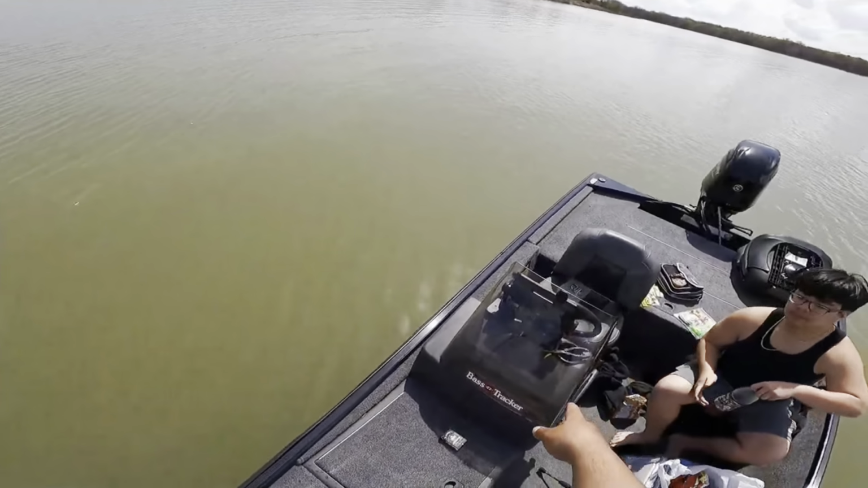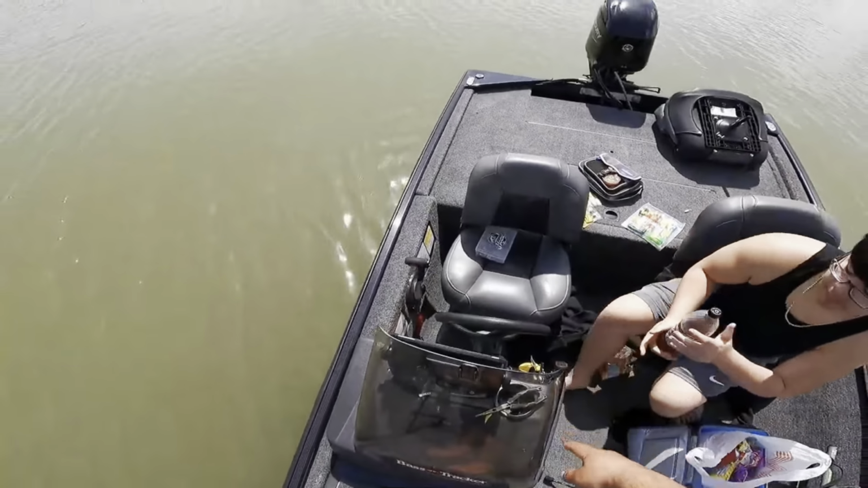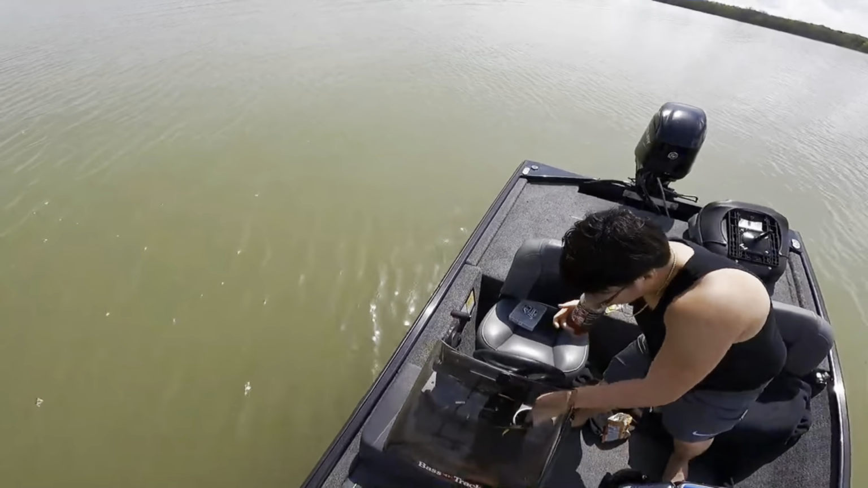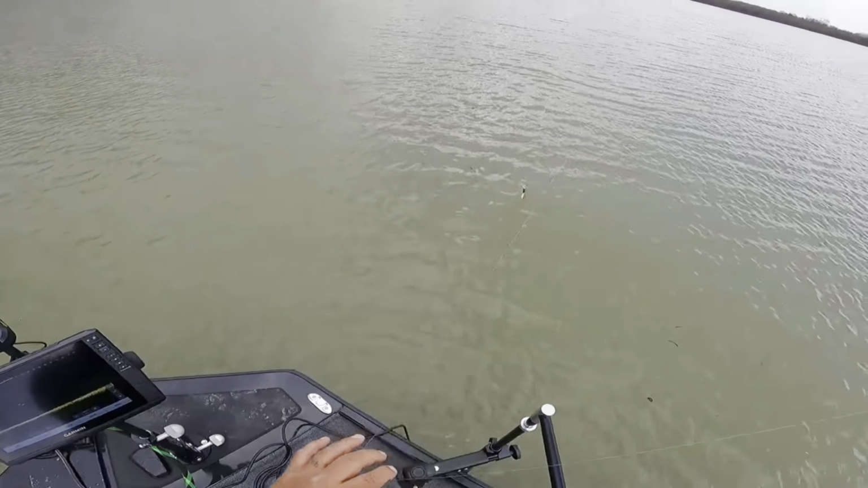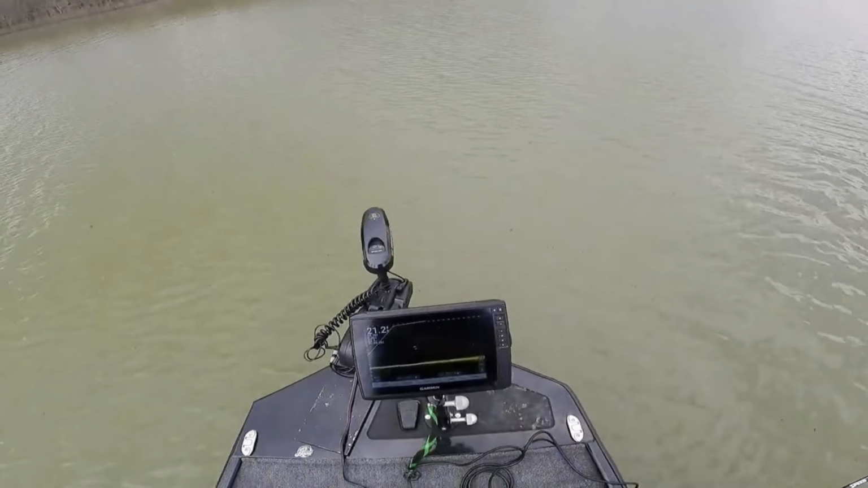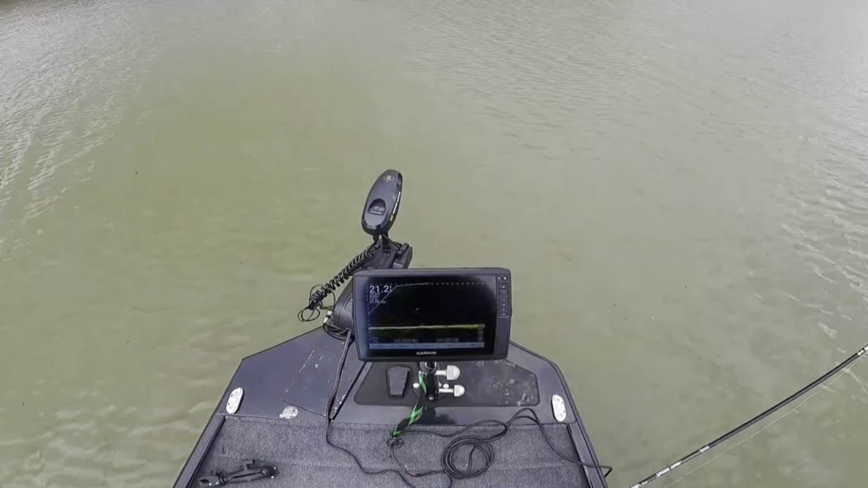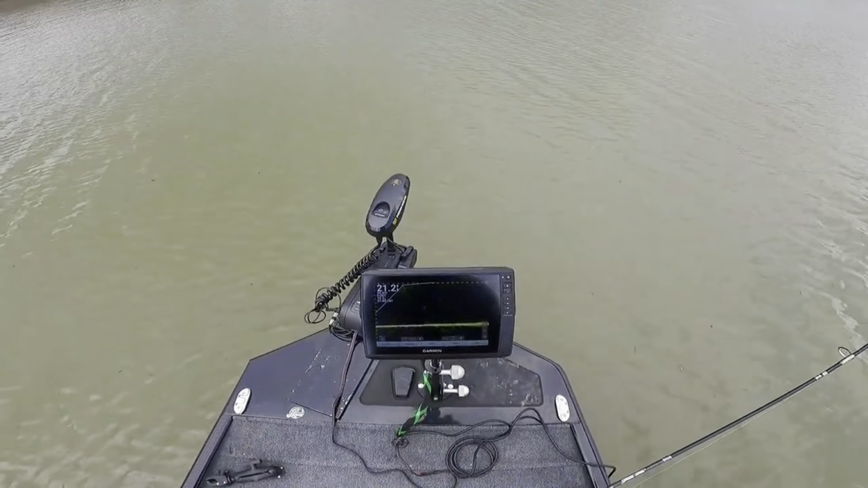Hey, hit that marker on the little boat in the cup holder right here. There's a little deal. Move the number up. Two nice ones sitting right beside each other.